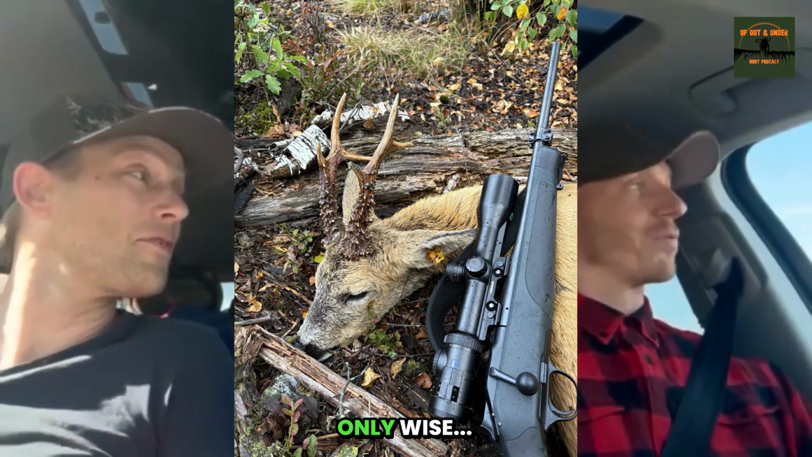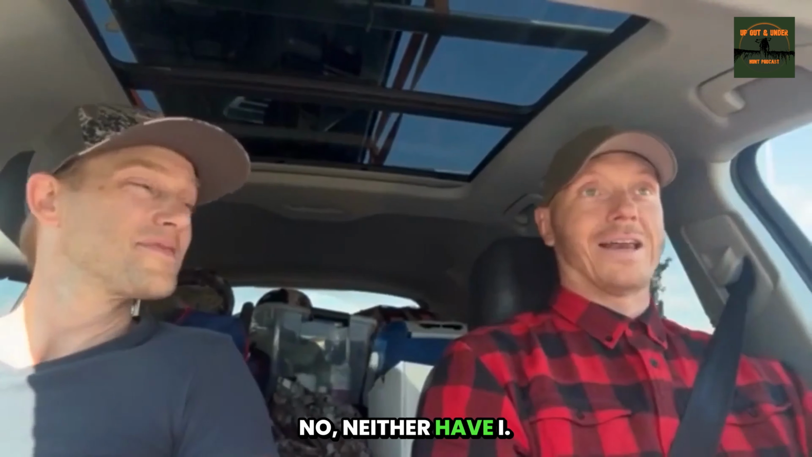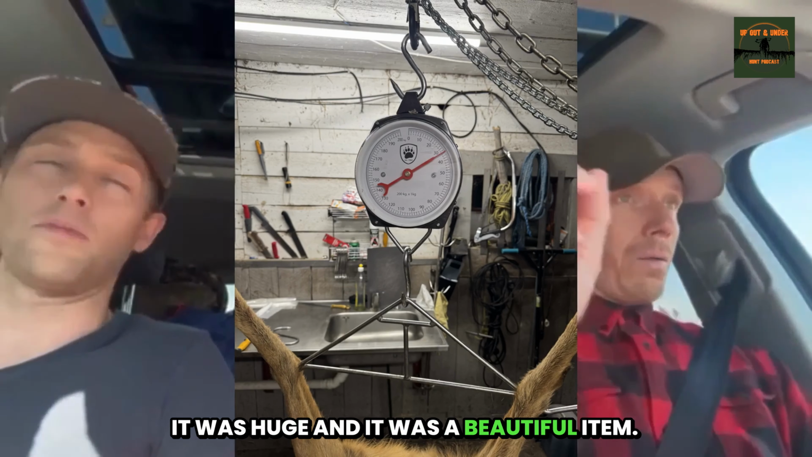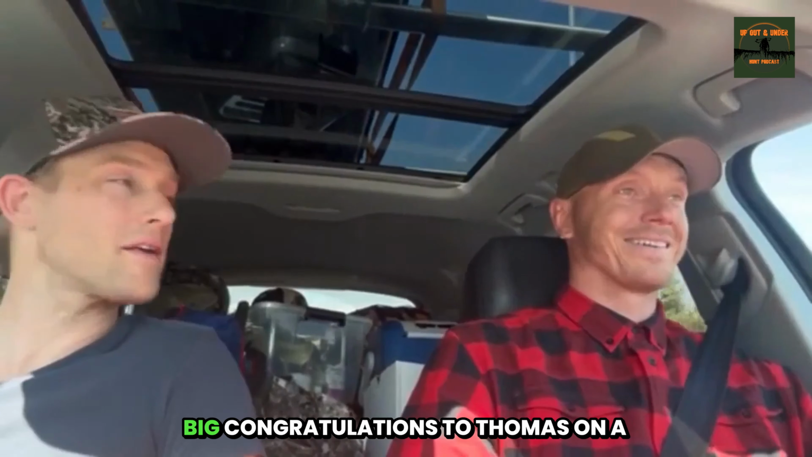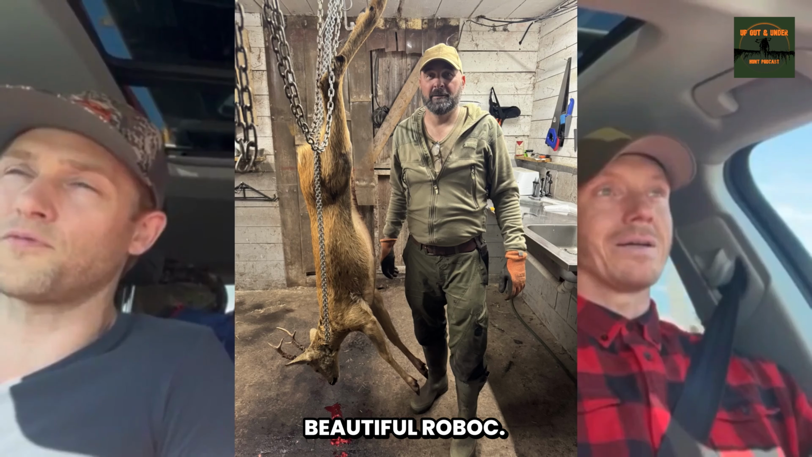I have never seen a bigger buck body-wise. No, neither have I. It was huge, and it was a beautiful animal. Big congratulations to Thomas on a beautiful roebuck.